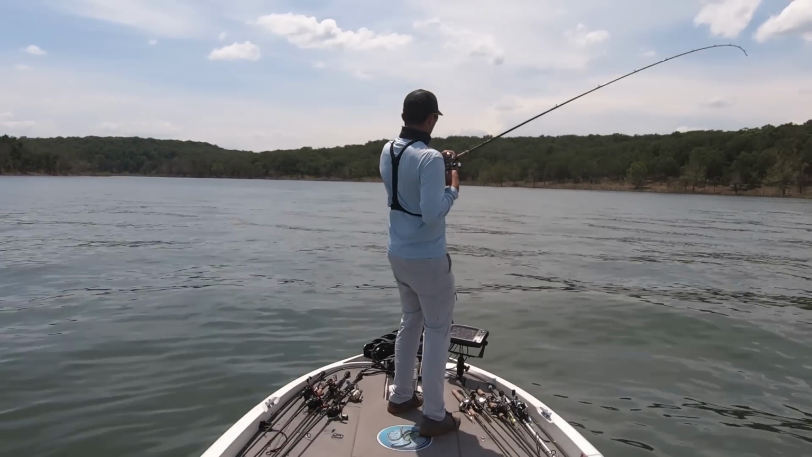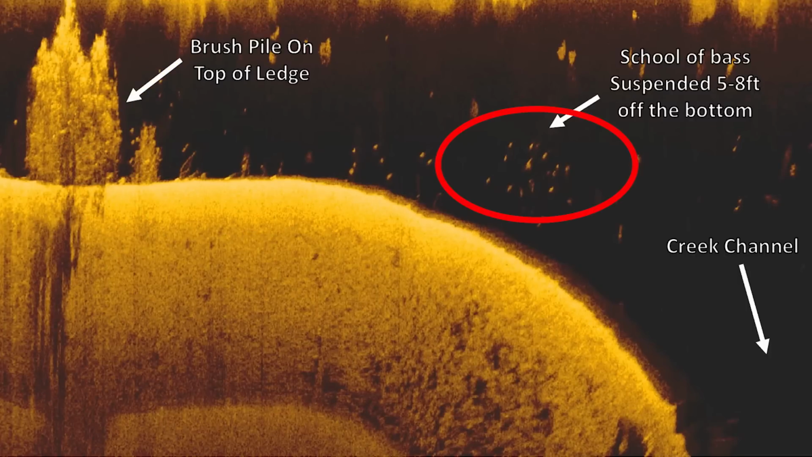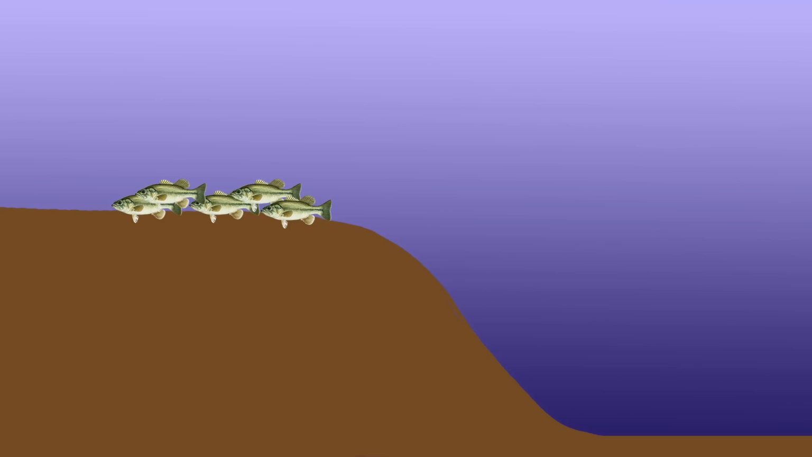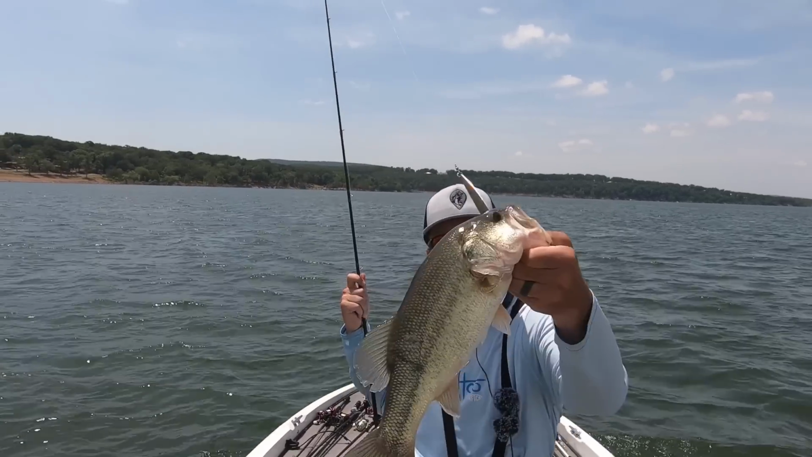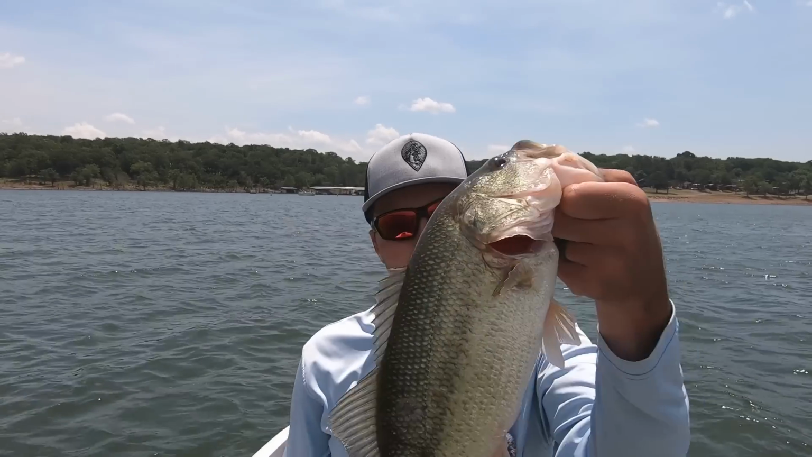Now, there are times when these bass might actually move and get in that brush pile, and a jig or a crankbait would be the better option, but in this situation, the flutter spoon was what you needed to get these fish to bite. And so, I might not throw a flutter spoon on the spot in every situation. The reason I'm throwing it here is because those bass are suspended off the bottom and closer to the edge of the drop, and if I wasn't throwing it, I wouldn't get them to bite. So again, a flutter spoon is a tool in your toolbox, but it's not the only bait you need to be throwing offshore.